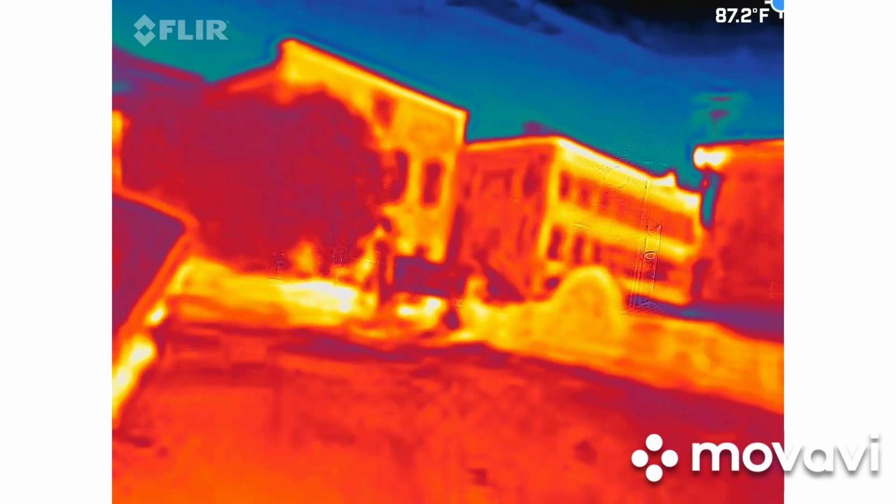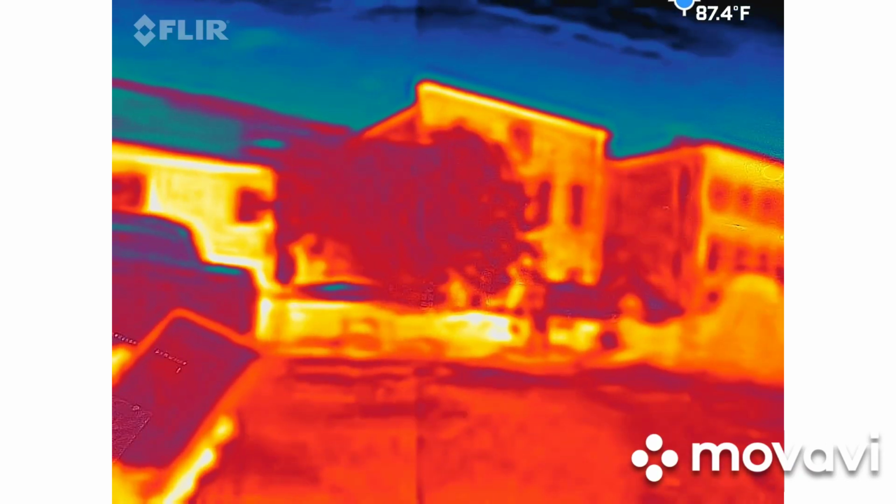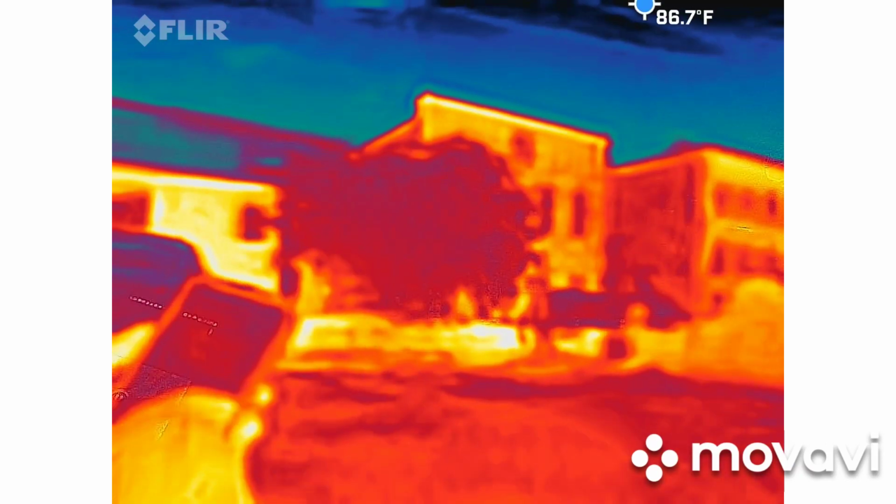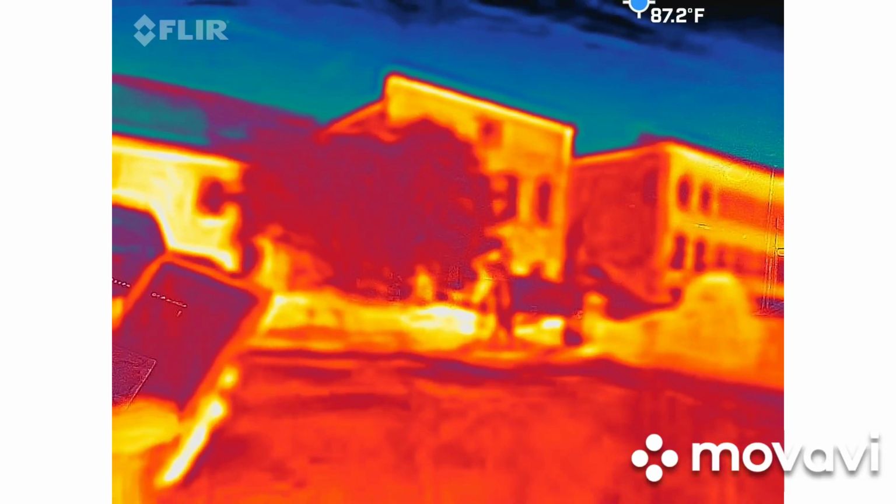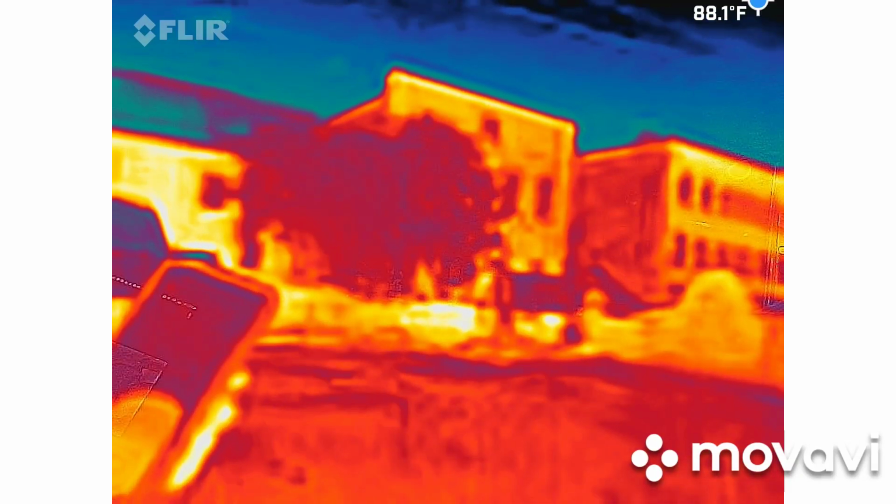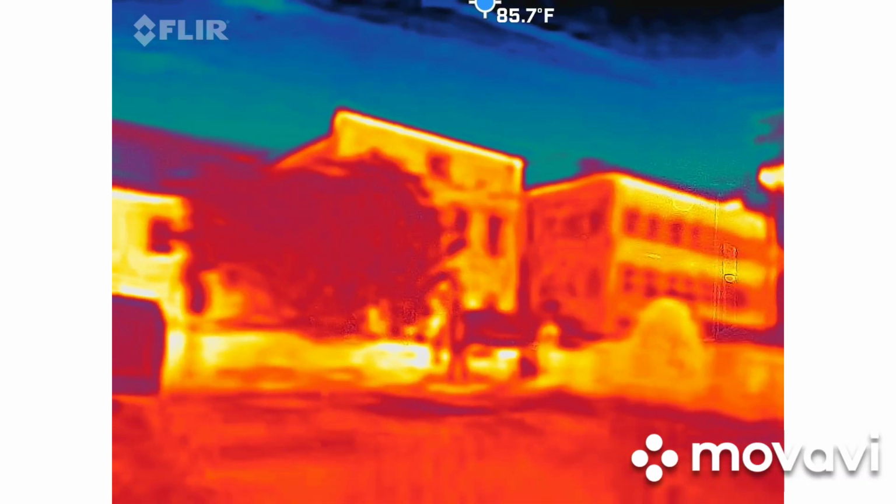I saw that. Did you see the two heads walking by? Keep in mind there's always a person in view right here. He'll come into view, so they should be orange. They're black. Wait. That means it's the coldest area in there, and it's usually a 25 to 30 degree difference going from yellow to black.